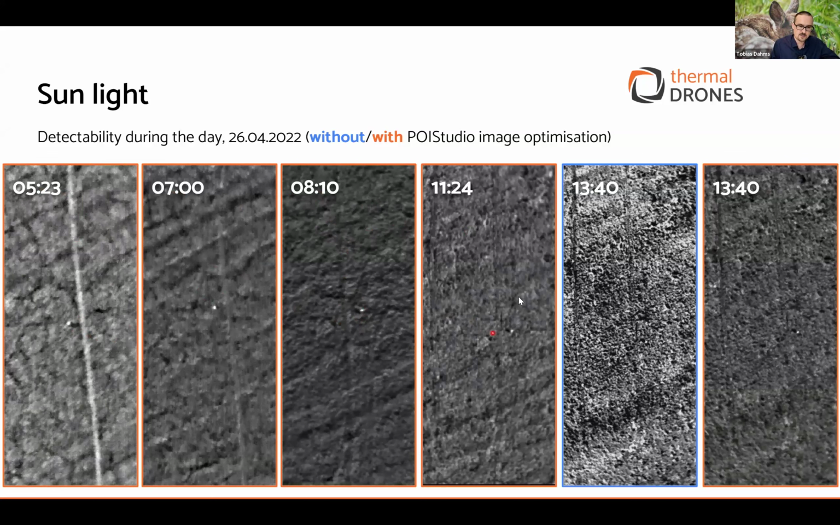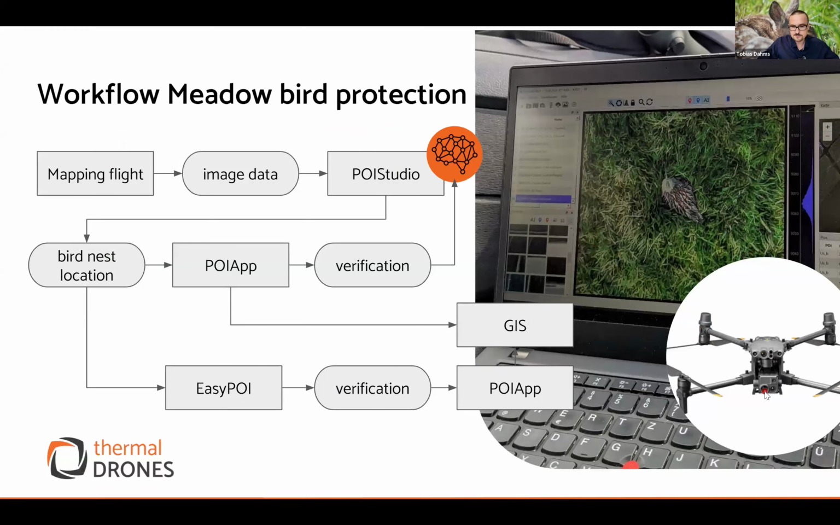And then, as the area heats up, it starts to get harder to identify the nests. When you look at noon, the problem is not that the nest is not there, but that there are so many other things which make it hard to detect. And here you can also see an example of our image algorithms. The blue surrounding one is the standard DJI image, and if you apply our image algorithm, then it's at least possible to detect the nests in the image.